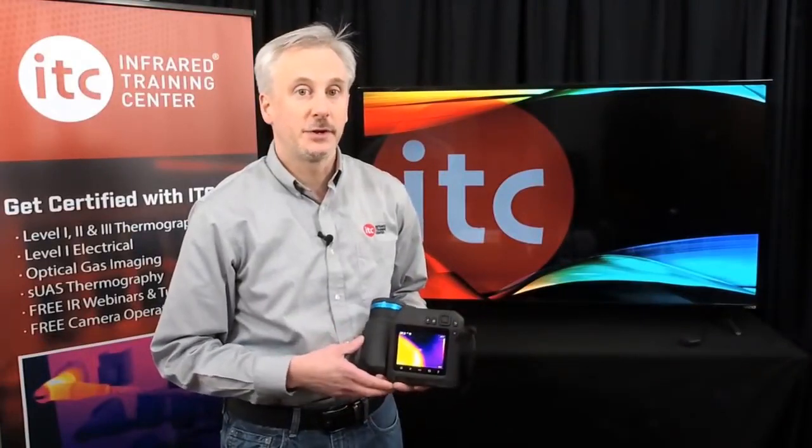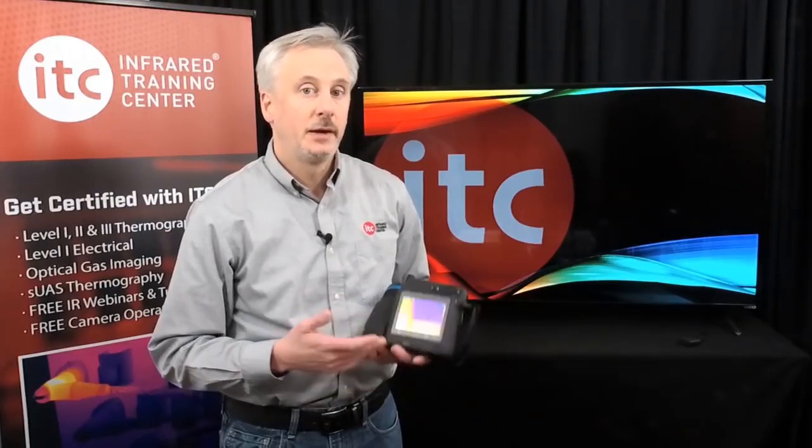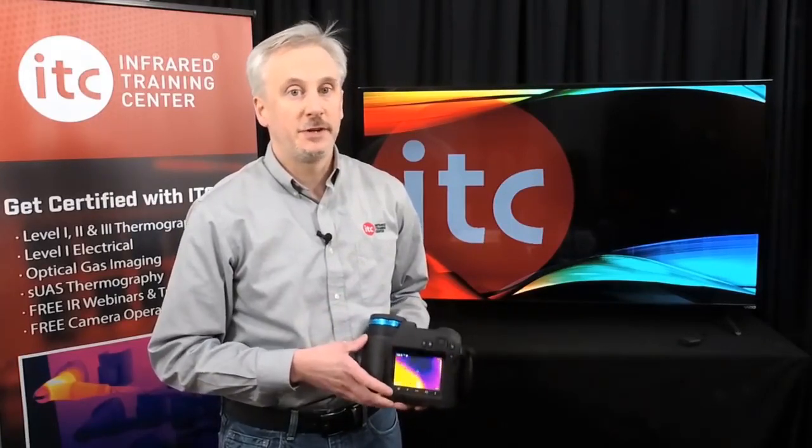Okay, now that the imager is up and running, batteries are charged, the SD card is installed, let's take a closer look at some of the important features and functions of your thermal imager.